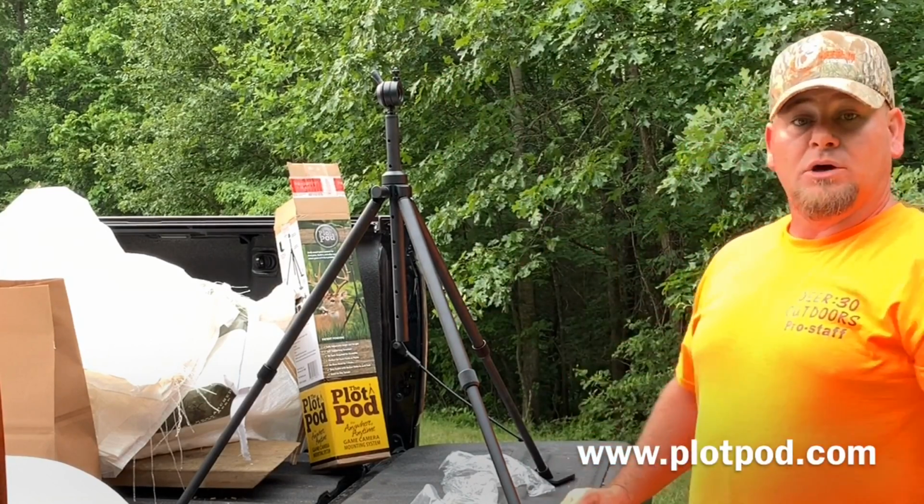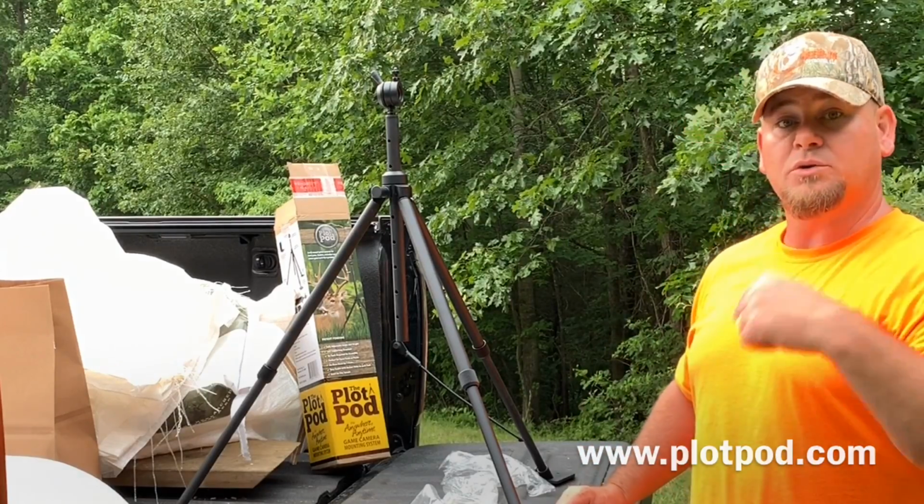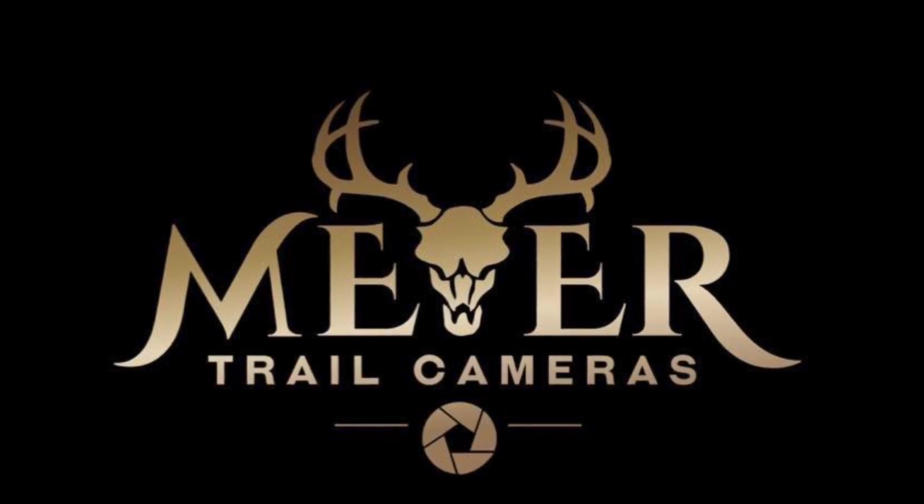So I'm gonna get it all set up out here about 20 yards from this feed station, and then we'll go on to our next camera. And of course, I got the Meyer trail camera to mount on top of my plot pod.